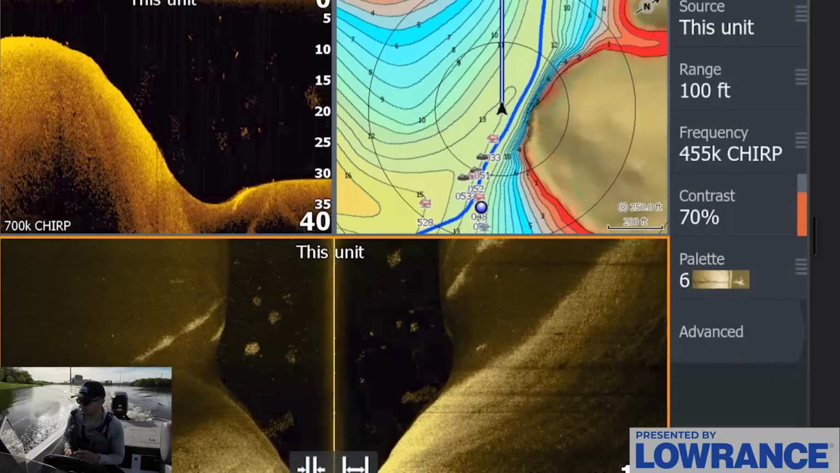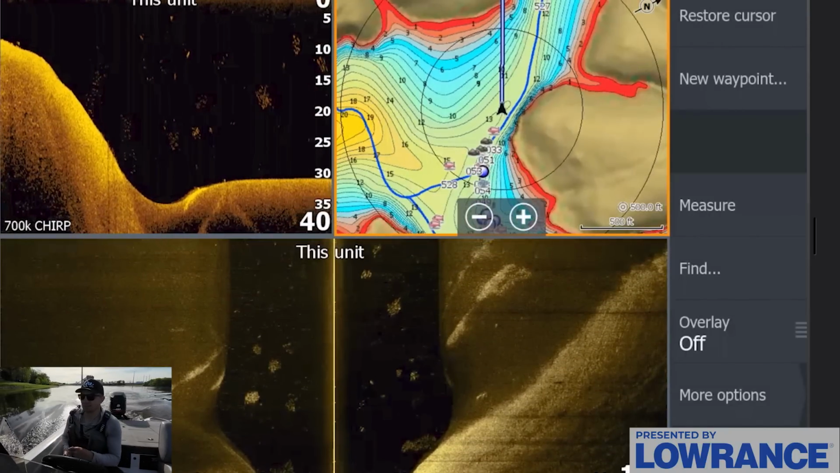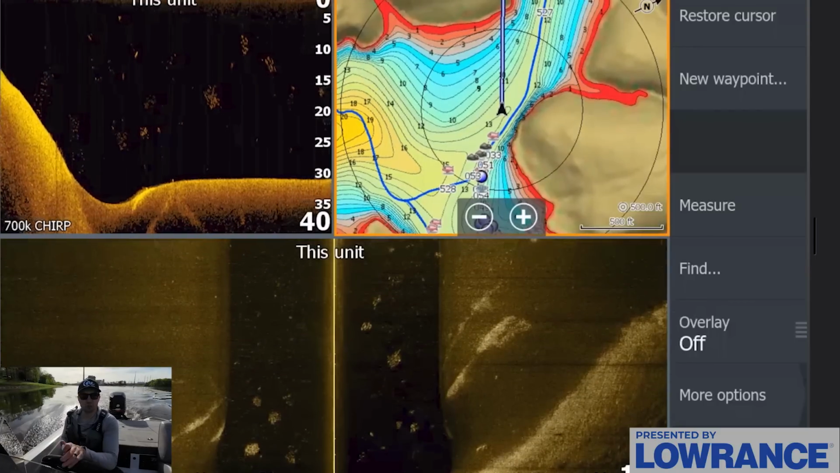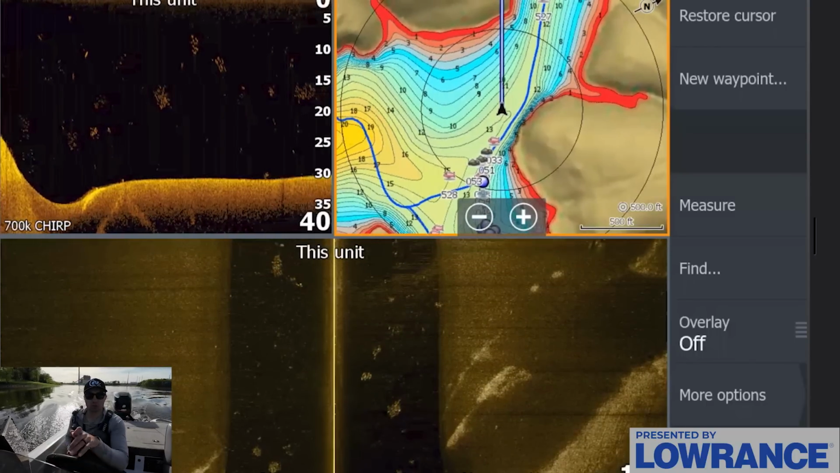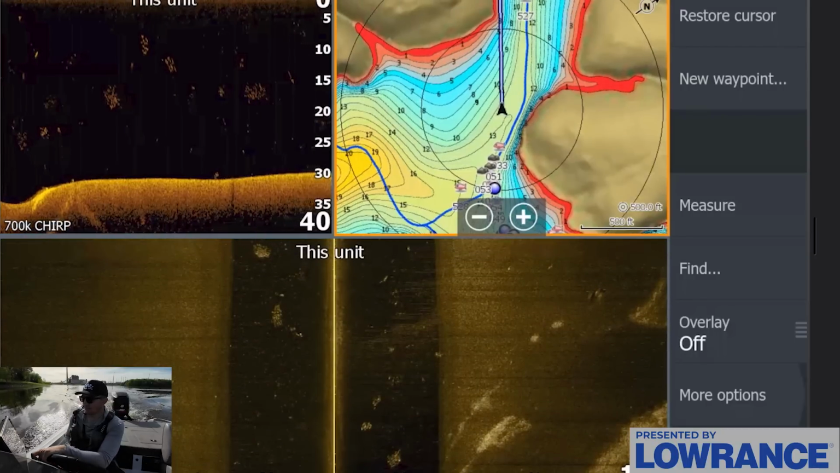There's some really nice creek channel swings that swing through this creek. The mapping on this lake isn't the best, but there's some channels and things that wind through in that like 15 to 20 foot range, and I think that there could be some fish setting up on some of the standing timber and the drop-offs and stuff. We should be able to find some fish. So let's roll back in here a little bit further.